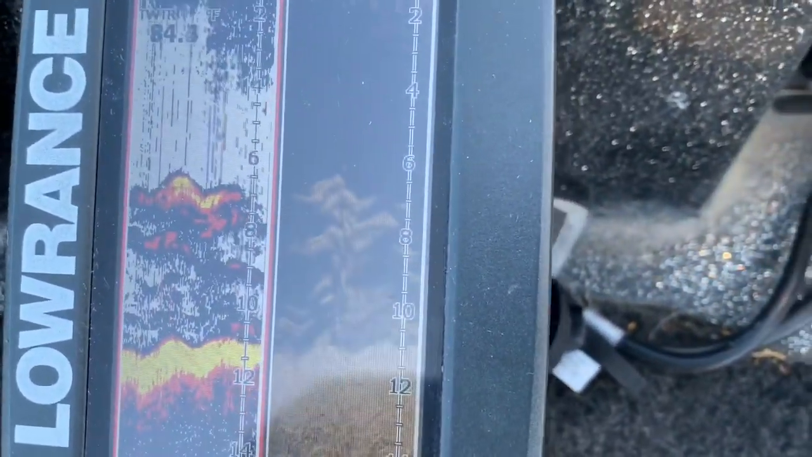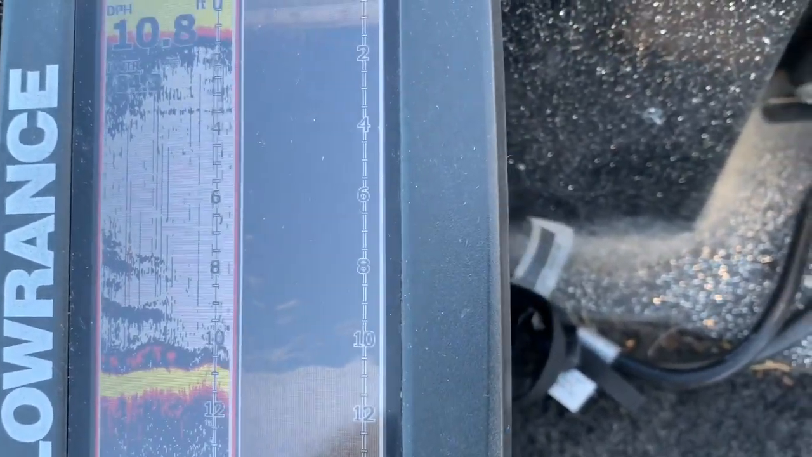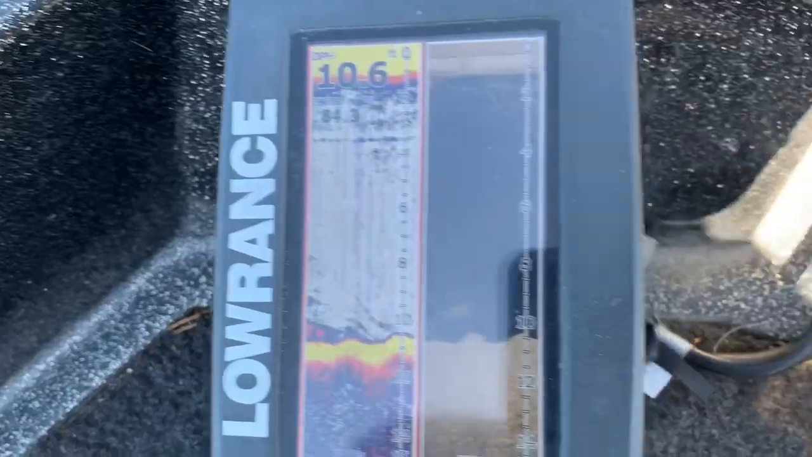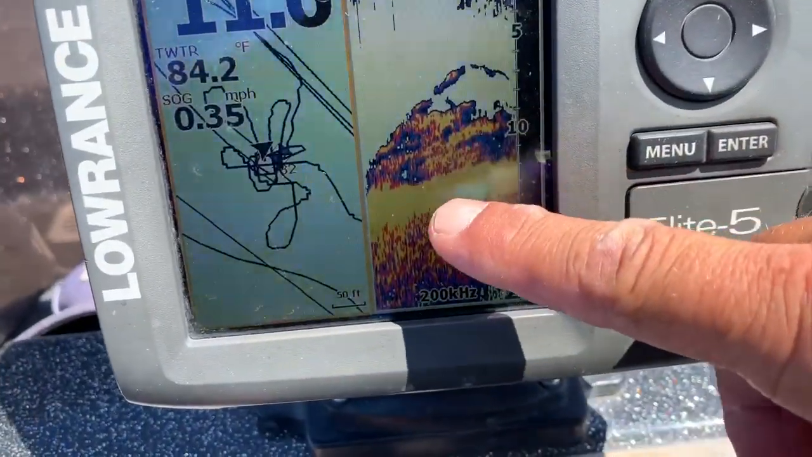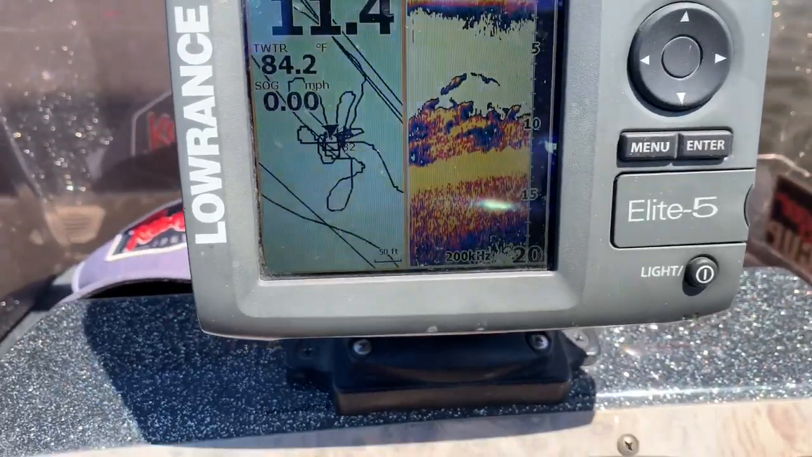That's a good mark of it there. 10 foot of water. This is kind of like on the side. Good stuff. Console, what we just looked at. Still on brush here.